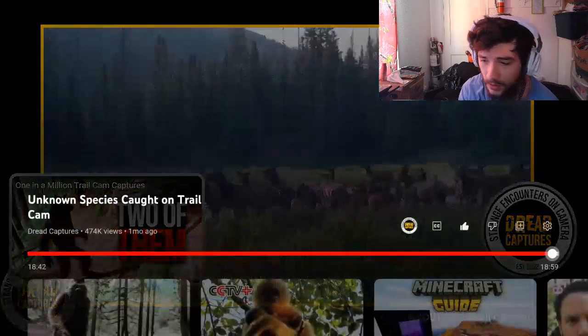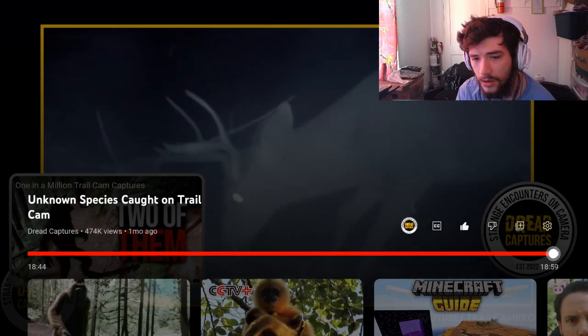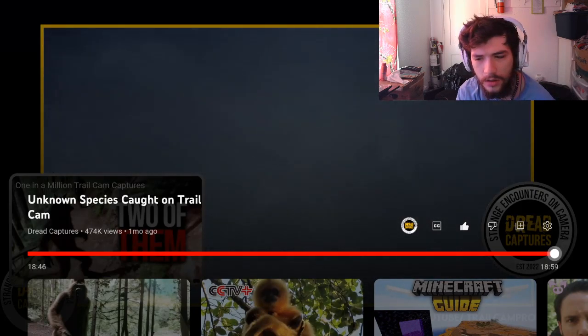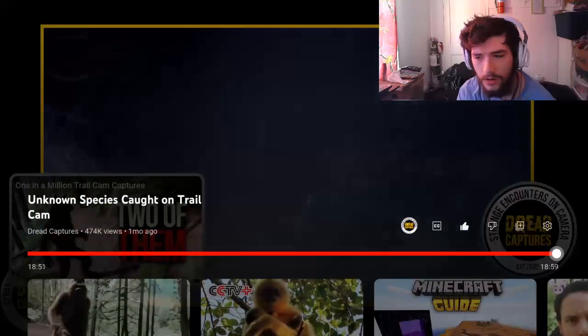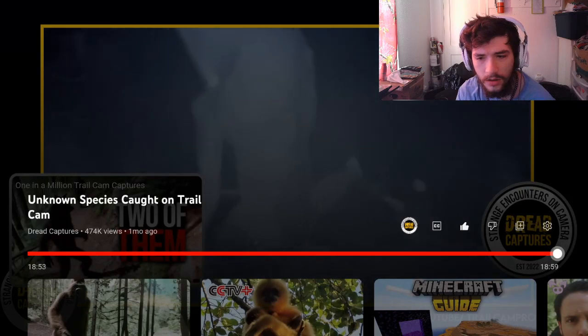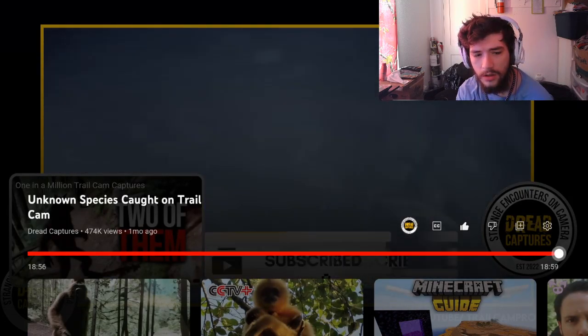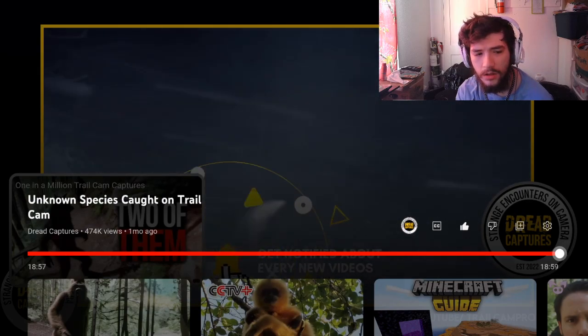That's so cool. This next clip shows a nighttime battle of two bucks, most likely in rut. You see a buck tumble down a small embankment, then another buck antler butts him off the top. Huh. What a great clip.